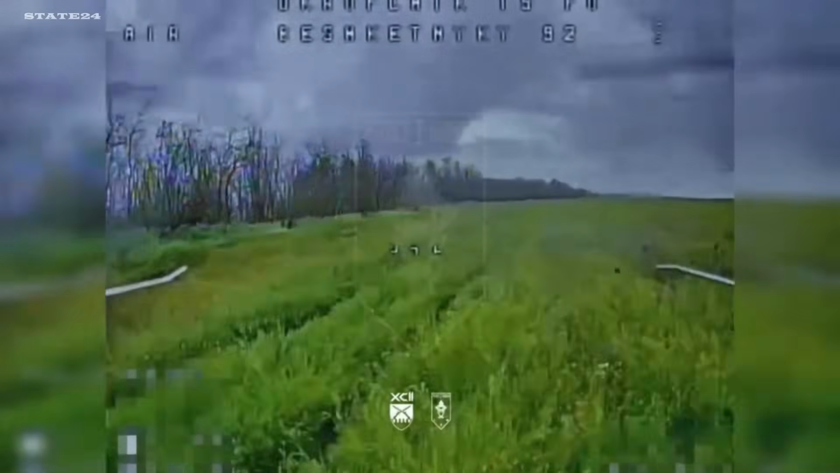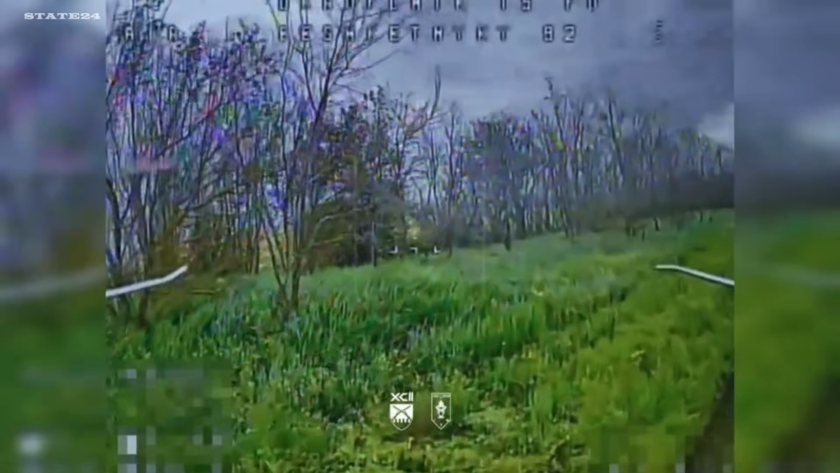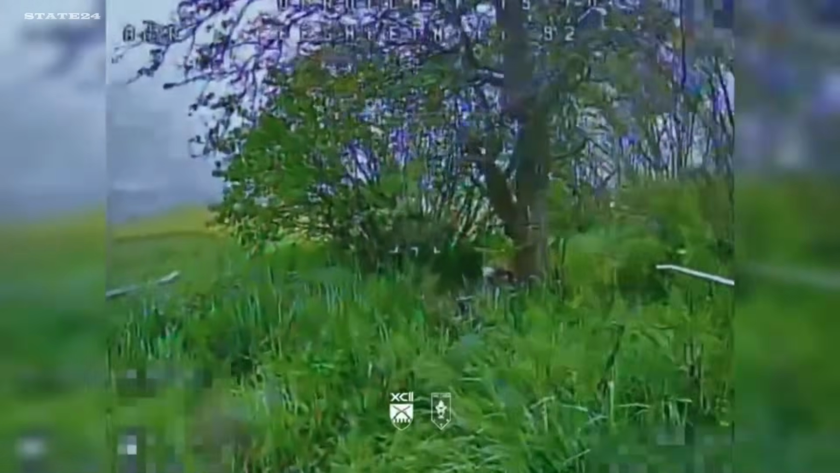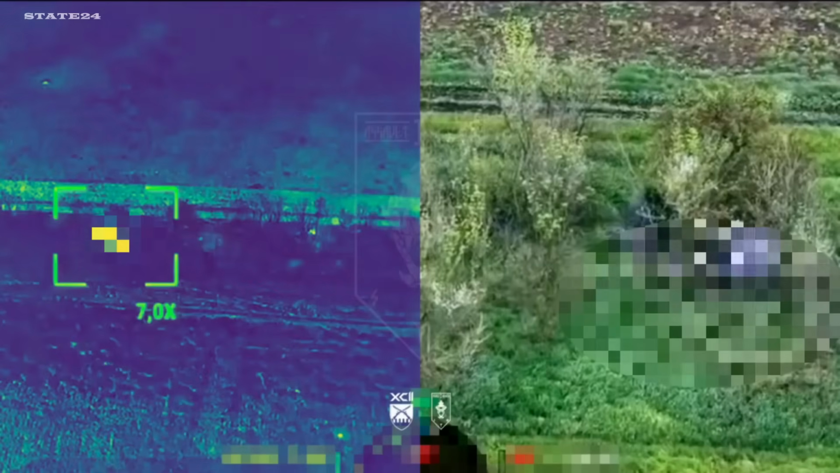A rare moment on this front. 1st Assault Battalion, an FPV closes in on a Russian soldier hiding under a tree. Direct hit. The drone doesn't detonate. He survived the first strike and stayed exactly where he was. A second drone was already on its way. The mistake wasn't surviving the first hit. The mistake was not moving the moment he had the chance.